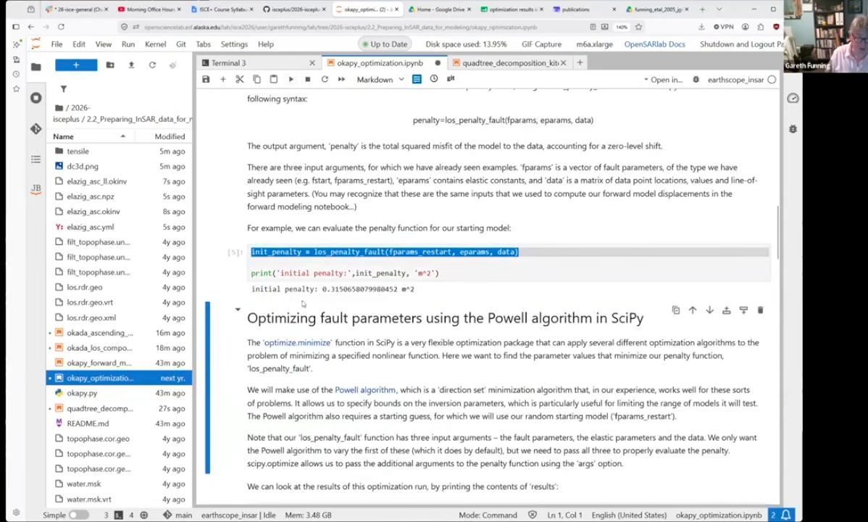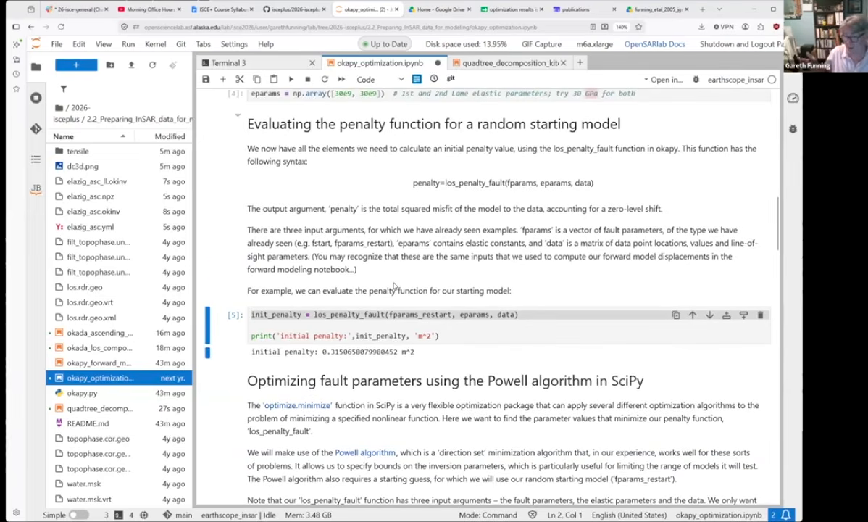So for my initial model, my penalty is 0.315 meters squared, which is not awful, but it's not great. But yes, values between fractions of 1 and low single digits are very common for this. So if you do it yourself, because it's chosen at random, you'll get a randomly good or bad model from the draw.